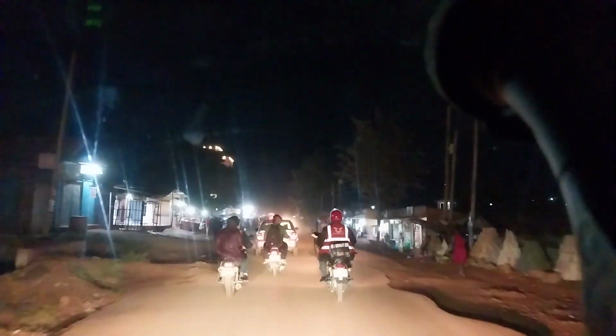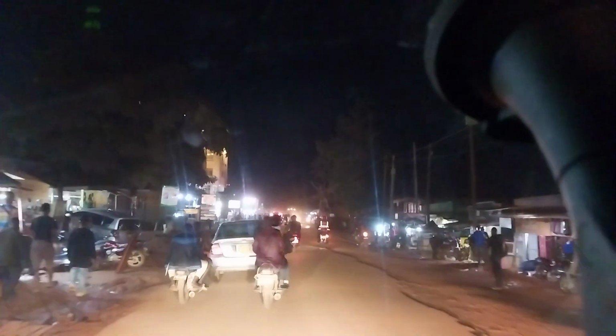There is a police post just behind there, and what I know about this road, it has a lot of boda bodas, it has a lot of errant taxi drivers. It is narrow, it has no pedestrian walkways, it is really in a sorry state, and yet it connects to a very important place within the city.